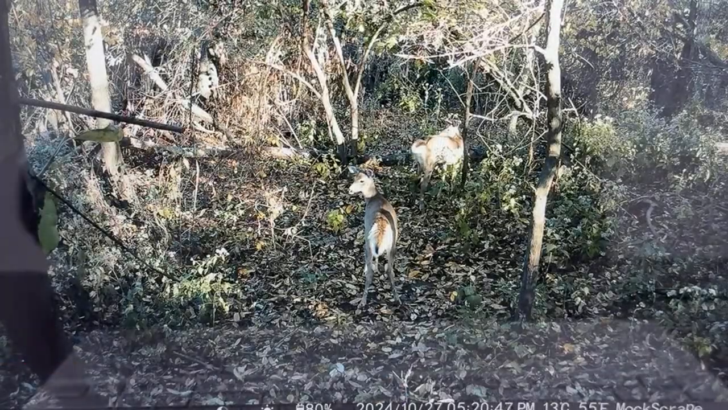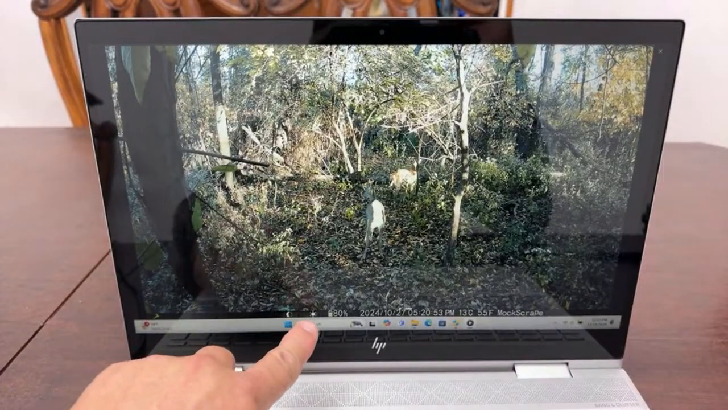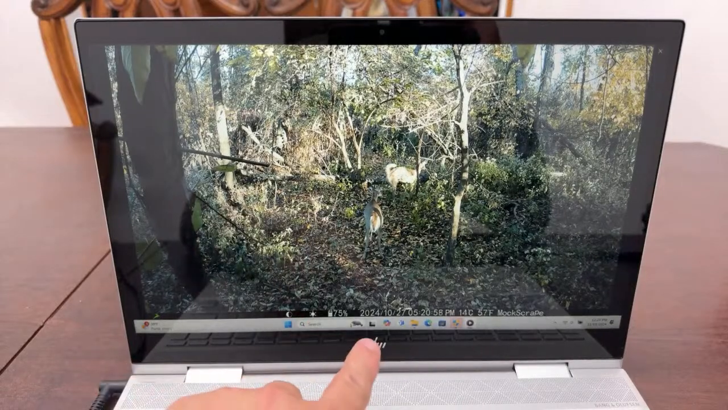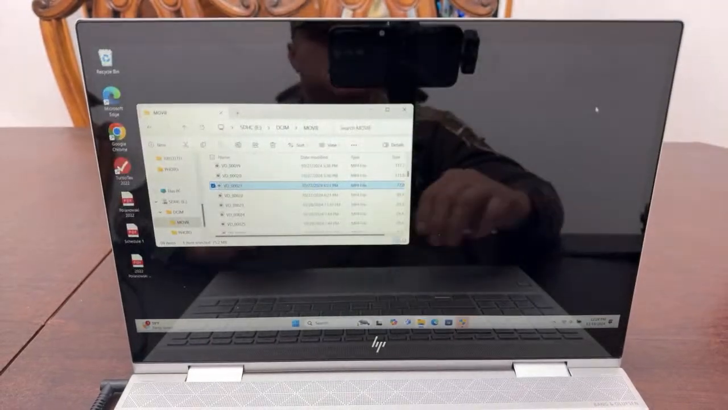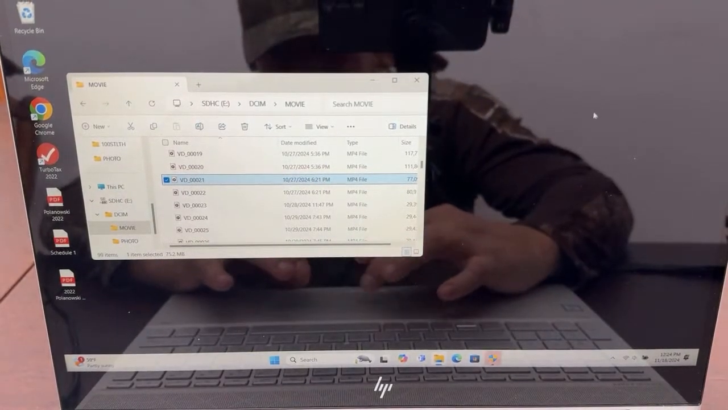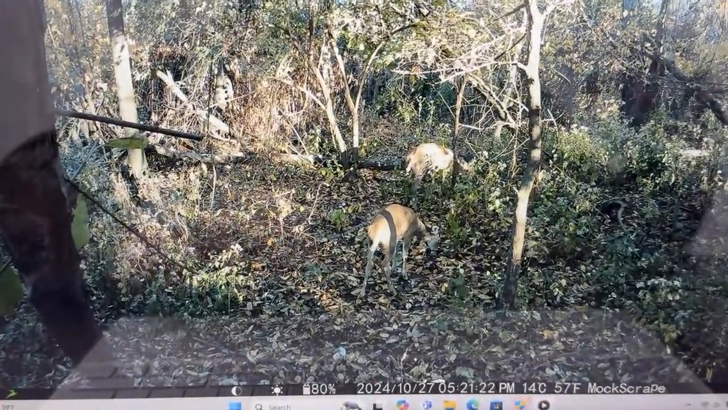Now there is moon phase. You can see the moon phase down at the bottom there. You can see the moon phase down right here, the battery life, the sun if it's sunny out, or moon phase. It gives you the date, the year, the time, the temperature, and then the name of the camera as well, which I call mock scrape. So let's do this. We're going to go into there.